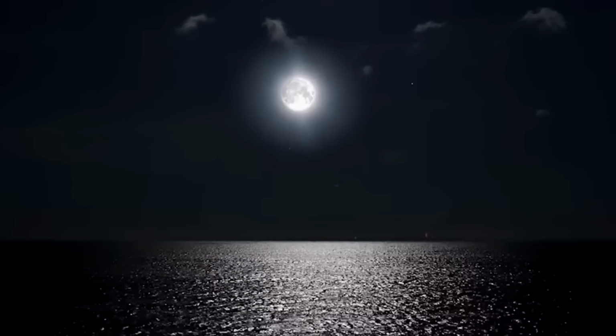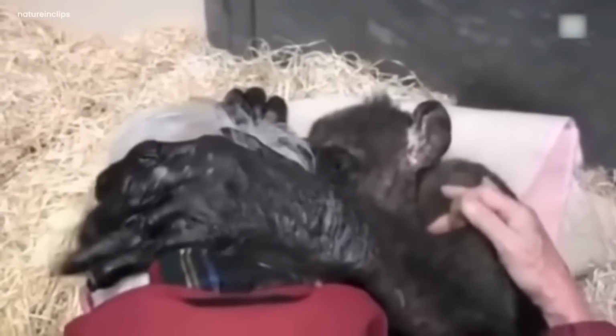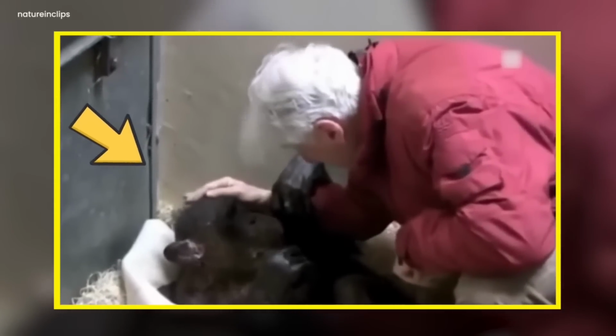The air was truly filled with sorrow and misery. The chimp was trying to hold the man close. It was also rubbing its hand on the caretaker, touching his face and holding his hand, as if it was very sad about leaving him.